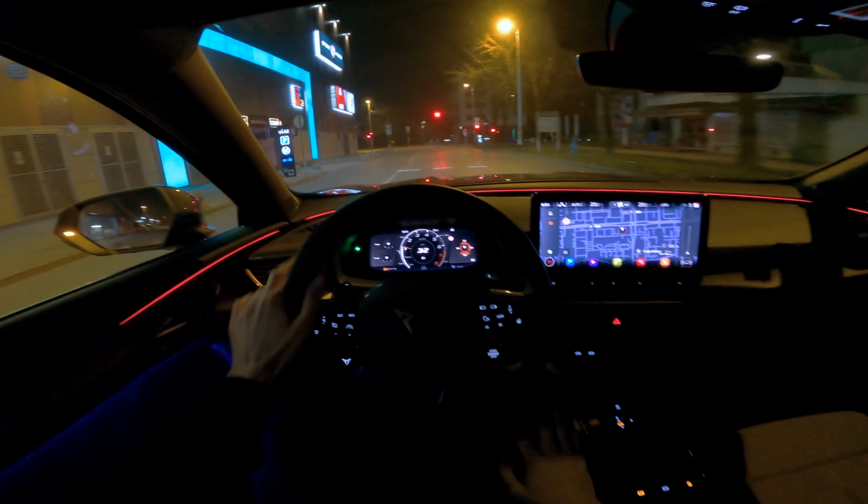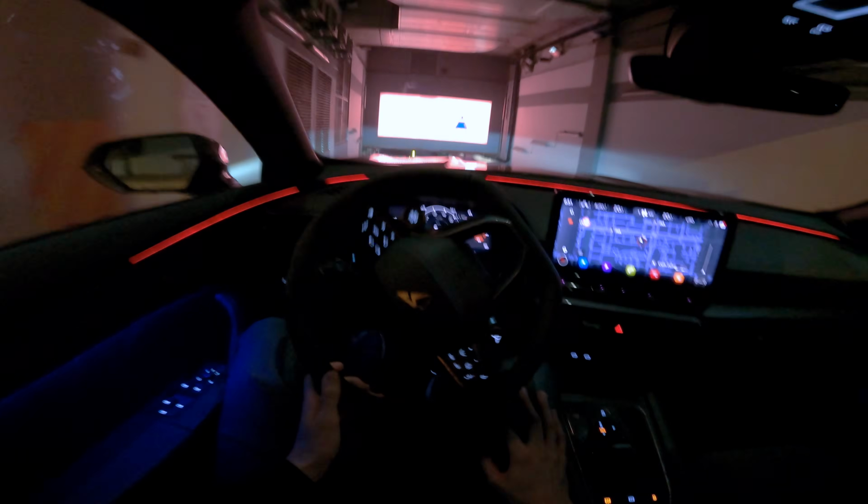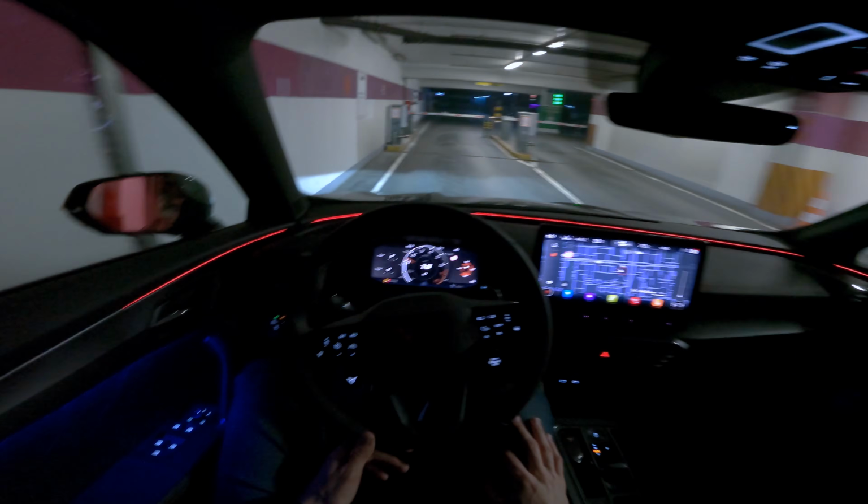So I usually end up in a garage. Why? Because it looks like going from point A to point B. So yeah, AB.